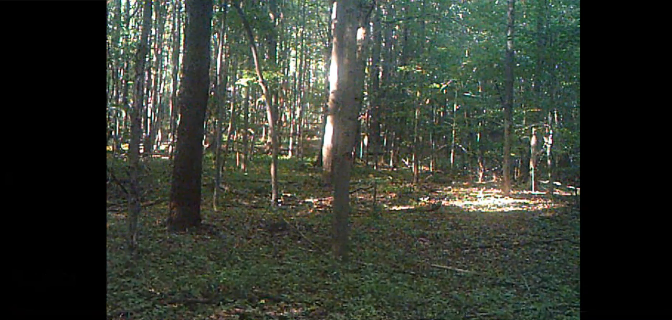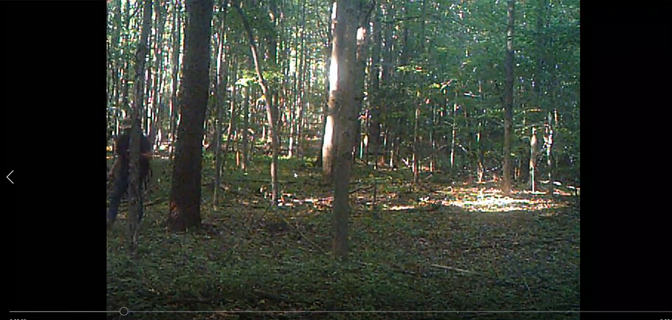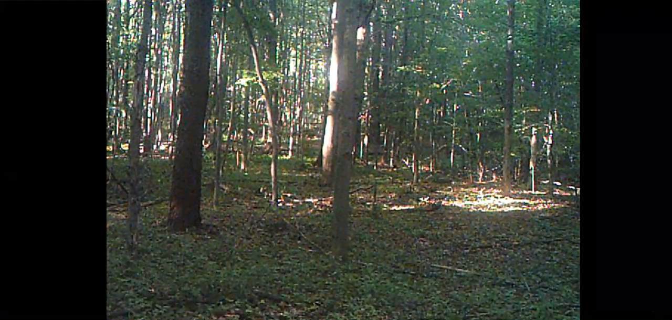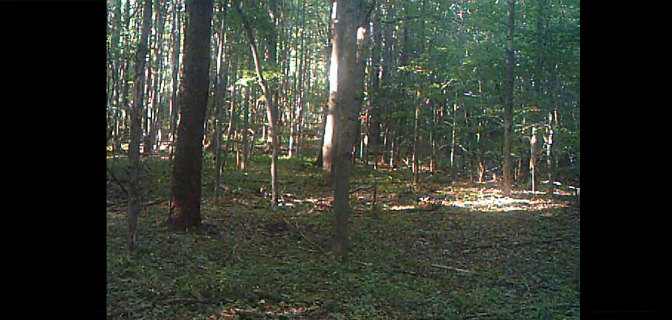You could tell the difference between bugs, but something goes around this tree back here. So I wanted to do it like this to actually show you guys. So let's hit play. See that? See them? But that light right there, watch. It goes around the trees, which is really, really odd.